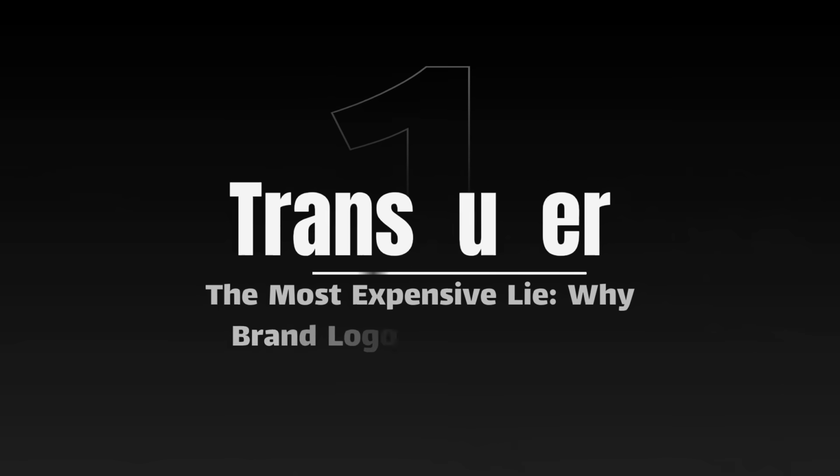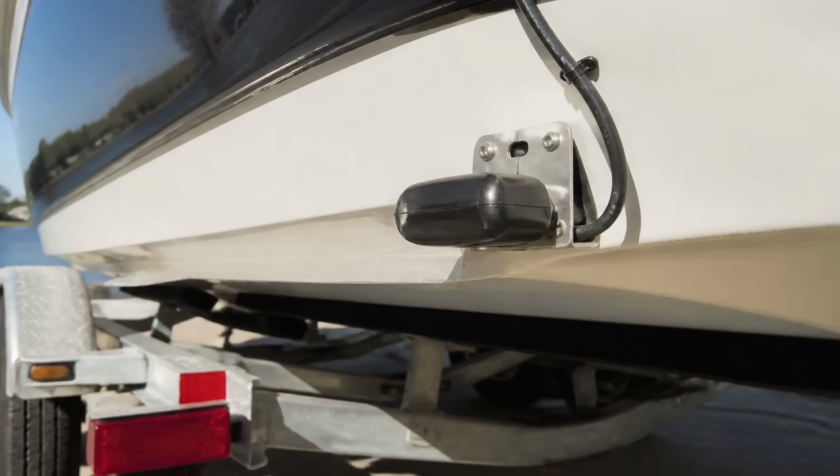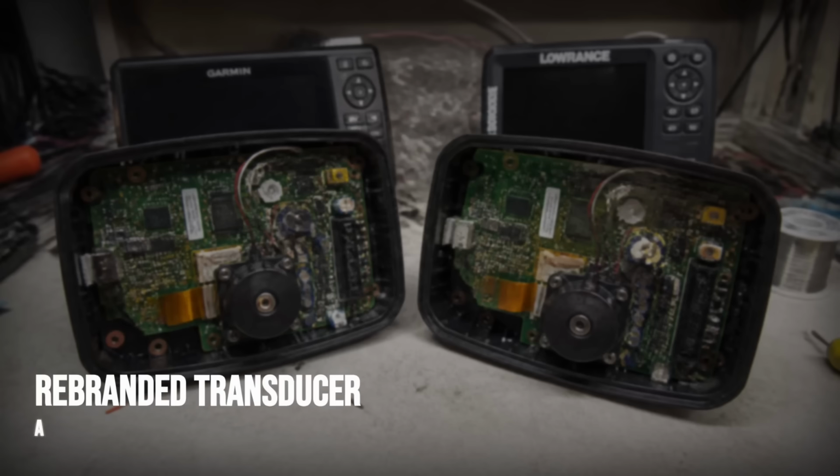And number 1, the most expensive lie of the whole list, and the one the industry would honestly rather you never put together. I told you to hang on to that word. Transducer. Here's why it matters. The part that does the actual work on your fish finder, the piece bolted to your hull that fires the sound out and listens for it coming back.